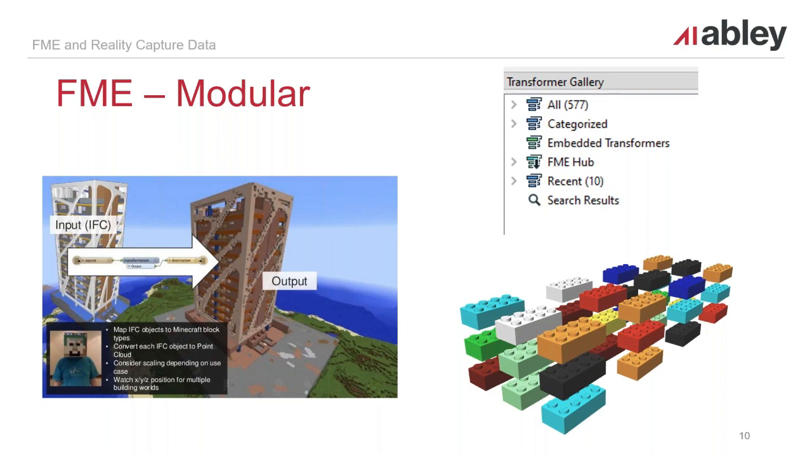So FME has a user interface, and it's very modular, sort of like Lego blocks. So an individual Lego block represents what we call a transformer, and the transformer does one specific role. That could be create a new field or calculate a value in the field. It could be to test a value within the field and then filter it out. Could be to aggregate data down into a single row or a single feature. So like with Lego, you can have a pile of blocks, but you don't really start building something until you clip these blocks together in a certain way.